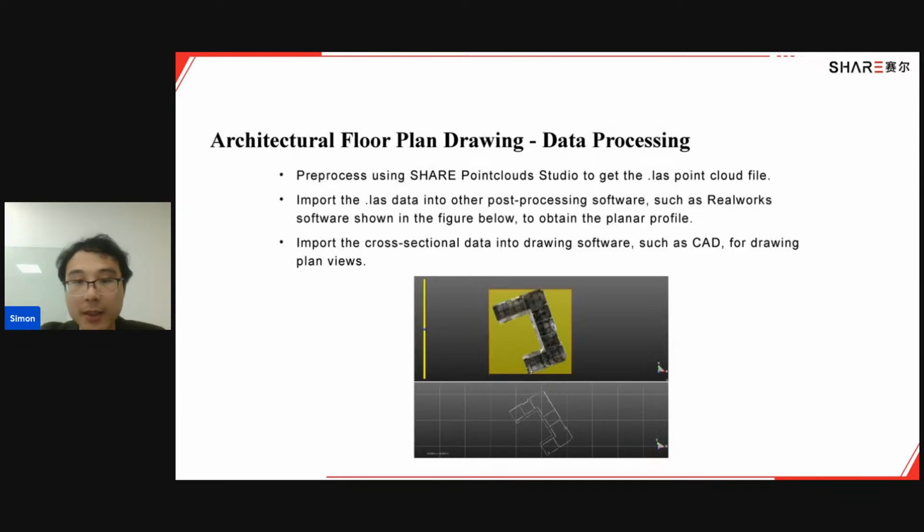And for the data processing, first, of course, using SharePoint Cloud Studio to get the .las point cloud file. And then we import that .las data into some software like RealWorks or something that could show the planar profile. Just like the figure shown below, we could get the planar profile. And then we import the profile into drawing software like CAD and just join the lines from the edges, and we get the plan views.